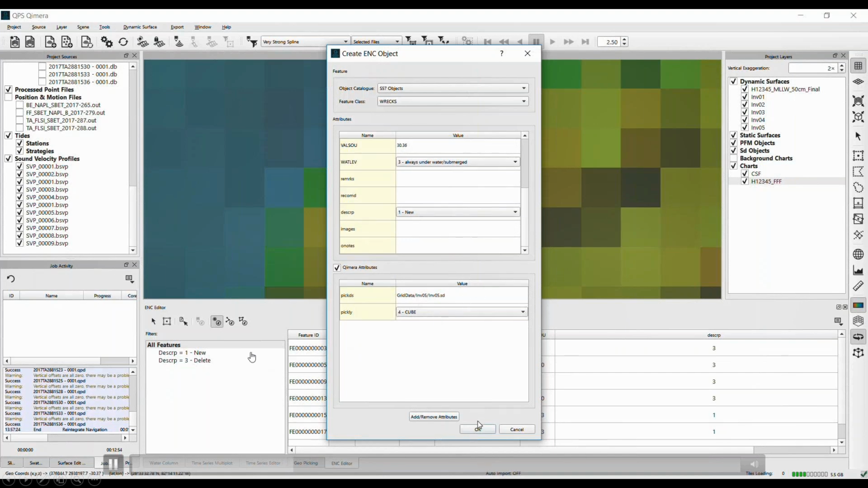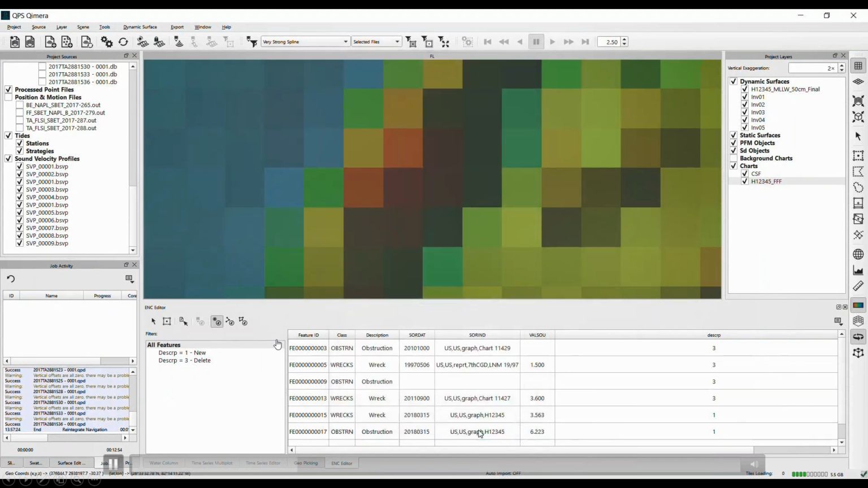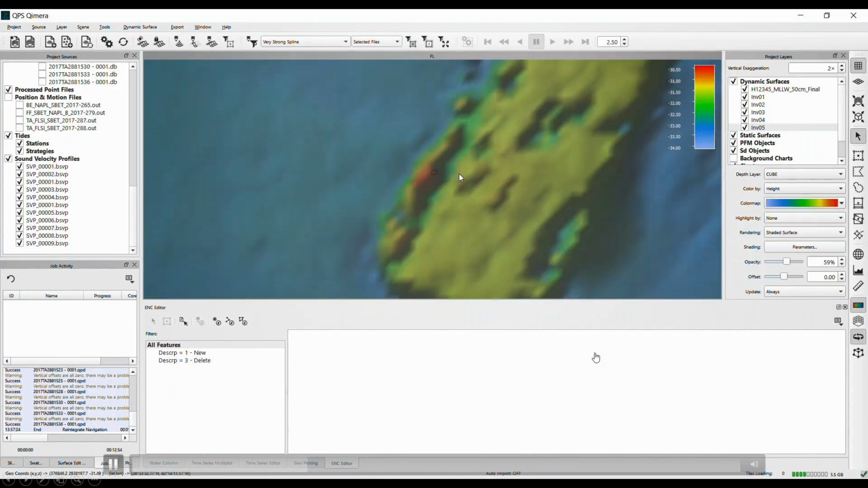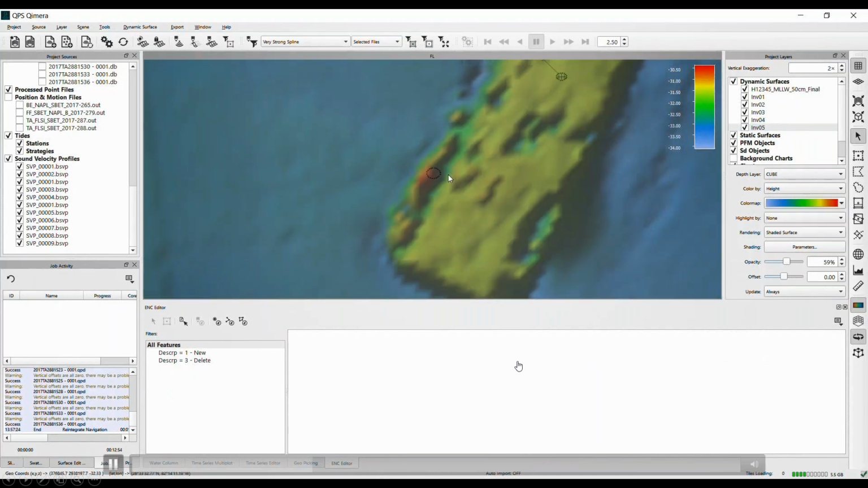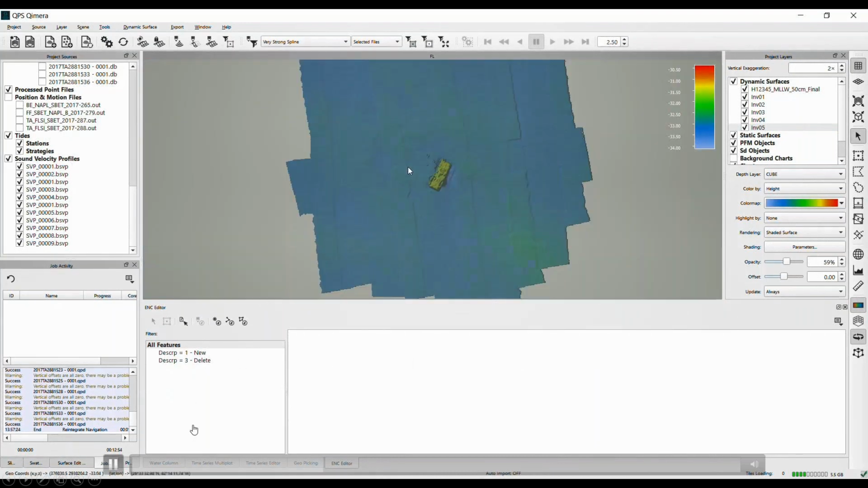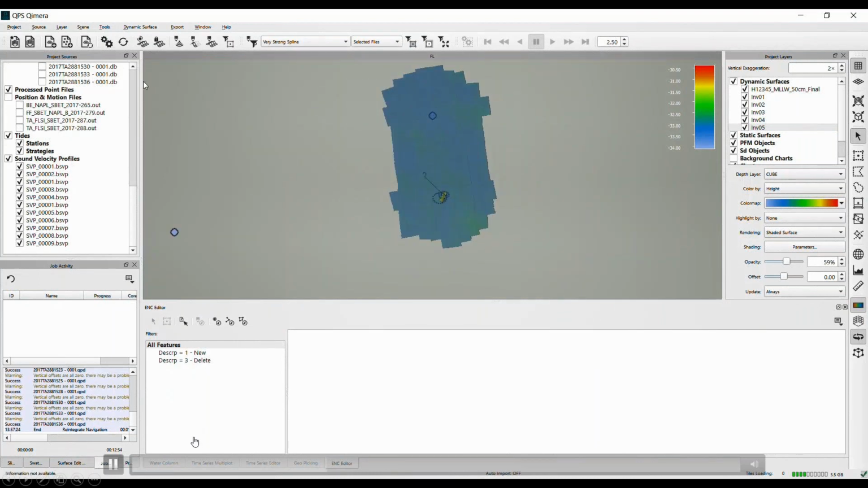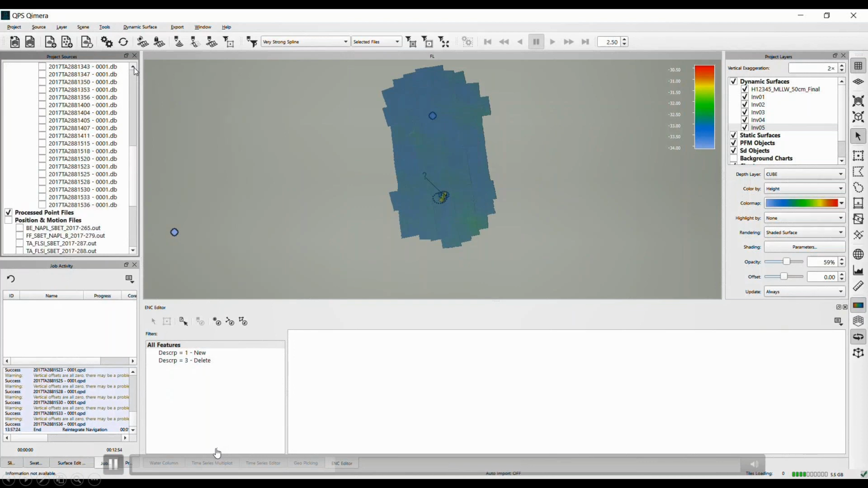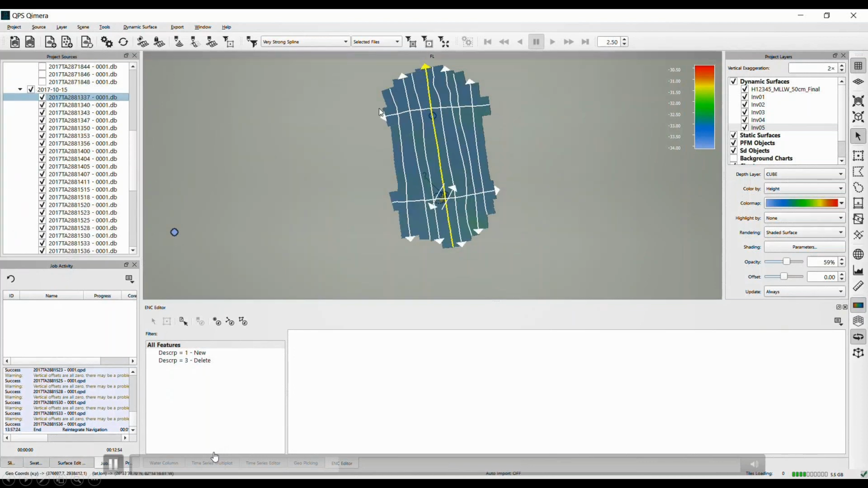Okay, and so having removed the separation model, it's just a little more of a dramatic update. You're going to see it go from an ellipsoid height to the mean lower low water. So I'll click on it here in a second. I'll zoom out a little bit and turn my lines back on. Yep, okay. And then what I'm going to do is select my lines.